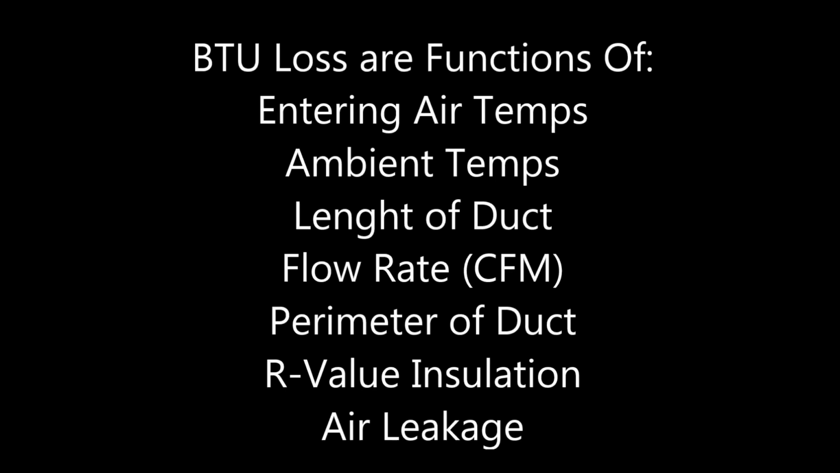Heat losses, or delta T losses, are a relationship between the air entering the ductwork, the ambient temperature, the length of the duct, the flow rate, otherwise known as the CFM, the perimeter of the duct, the R-value, and the air leakage.